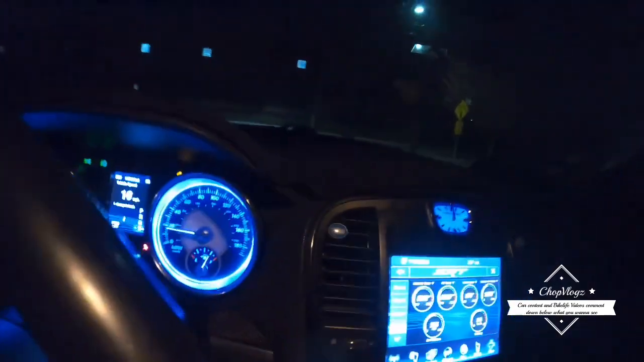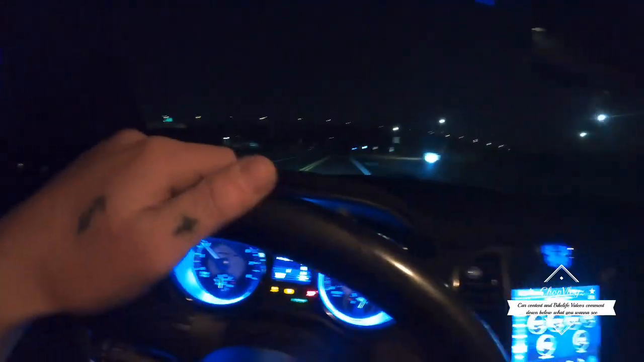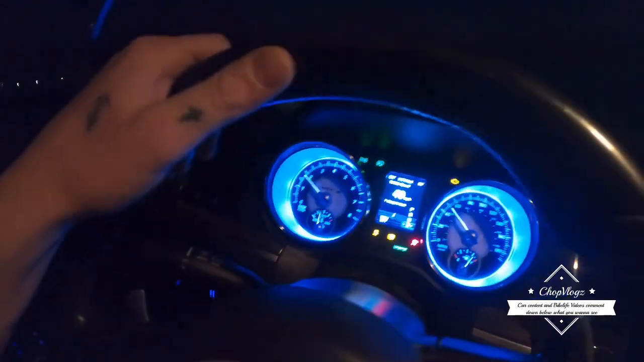Y'all hear it? She be trying to go, man. I gotta do a fitment job. If you guys can hear, you can hear the whistle. That's all the wind going through the front fenders and the front bumper. So I'm trying to get that fixed, but I haven't been really worried about that because I'm trying to get the SRT Hellcat 300 front bumper anyway.